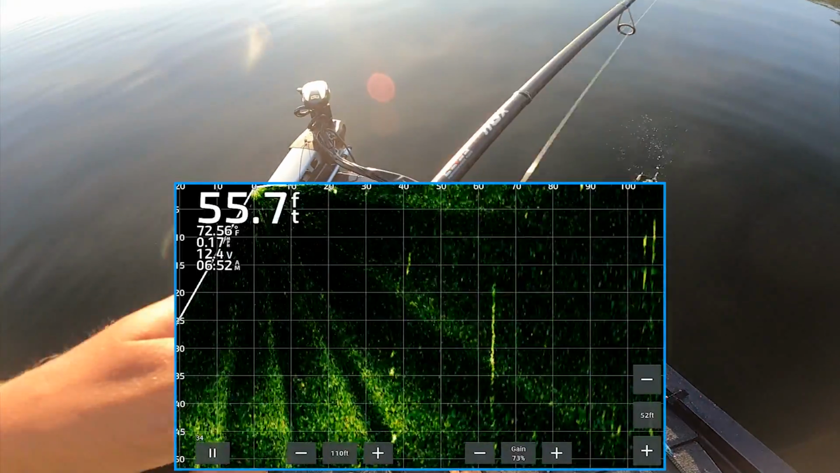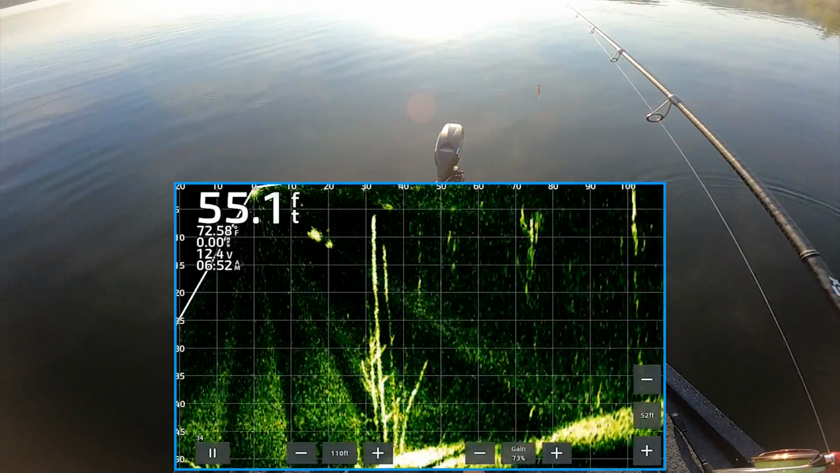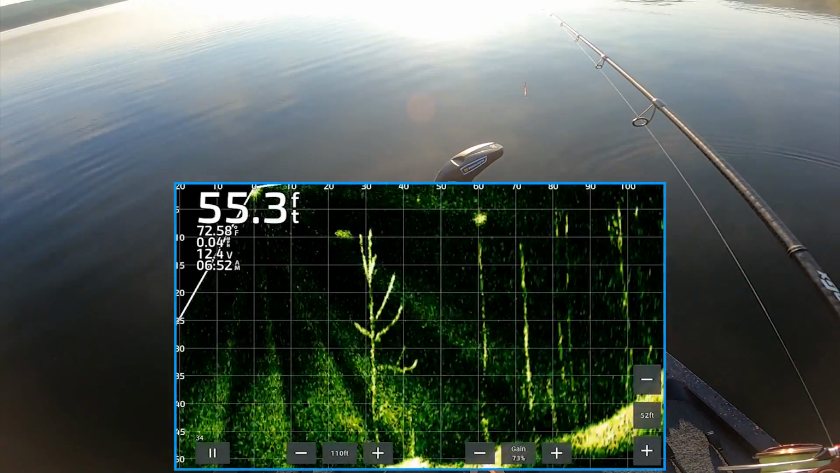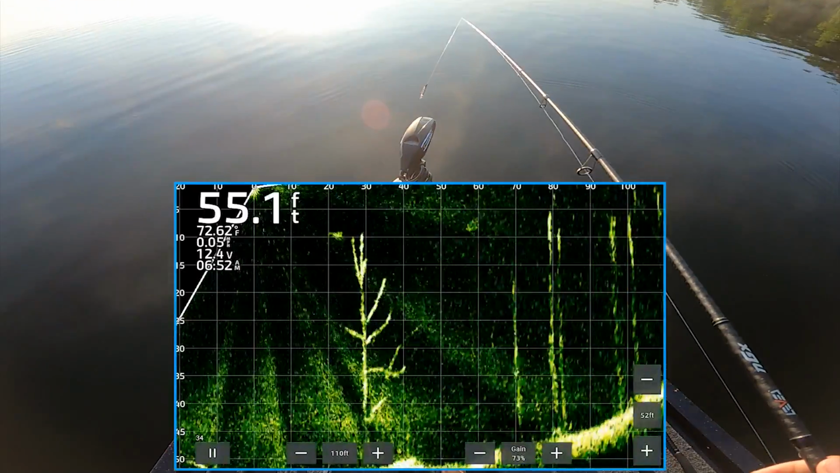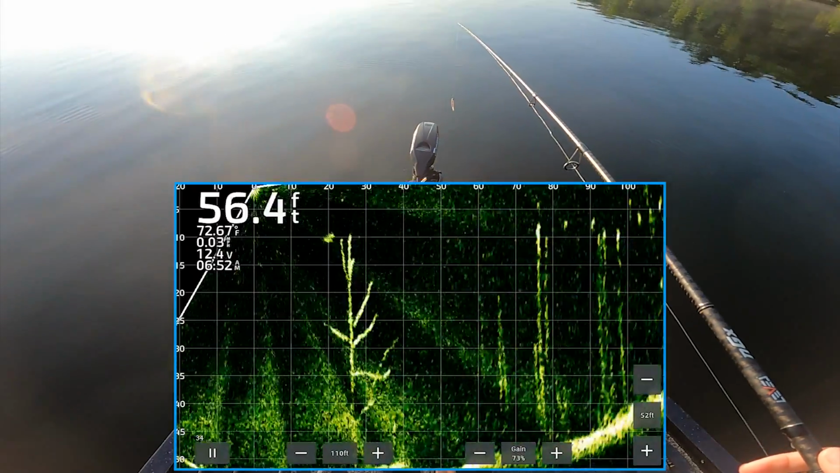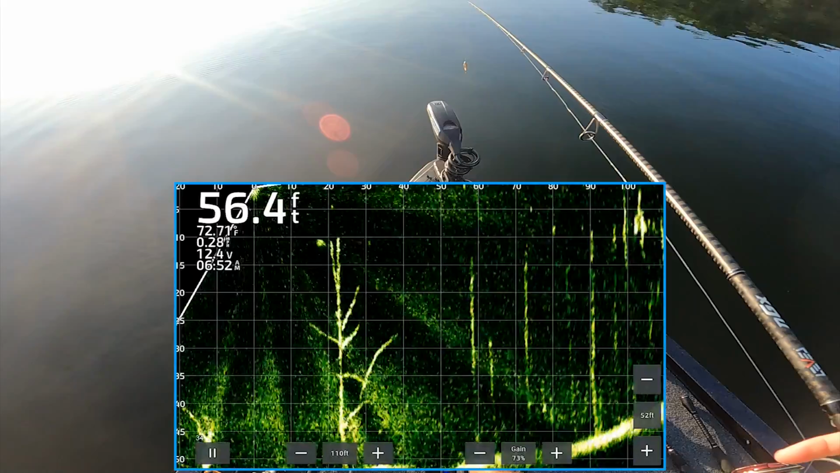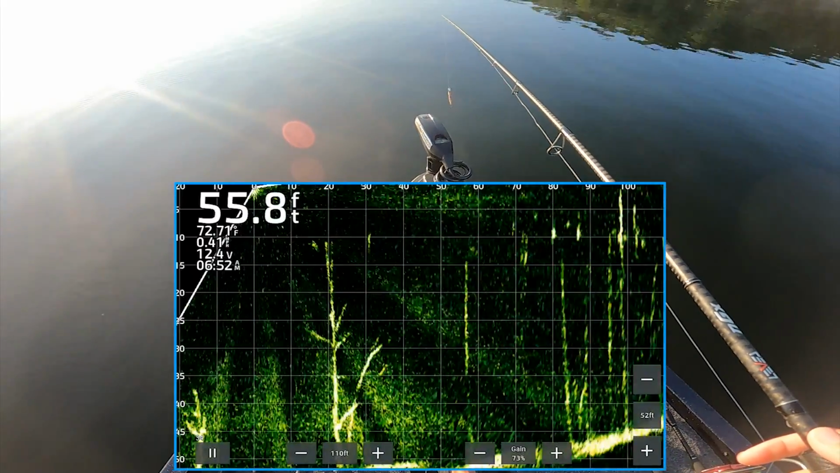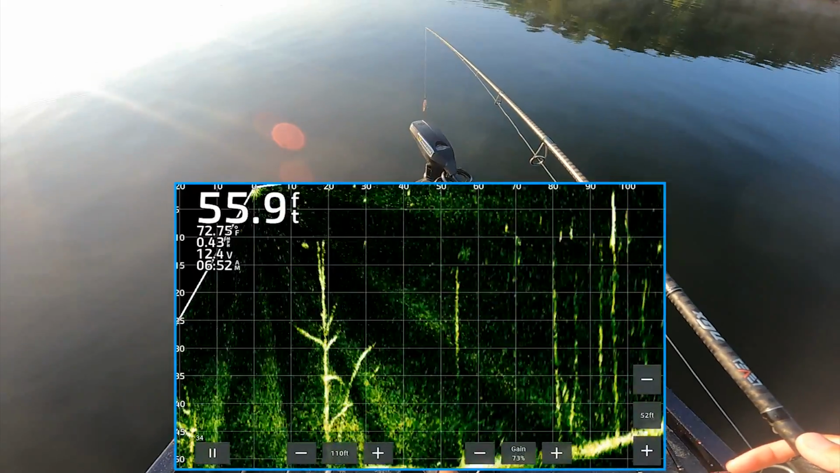All right, let's see what happens here. Creep up on these dudes. Creeping, there they are. Some hanging out up on a tree. Took me a little bit to find these guys. Let's see how they're gonna act. Some good ones.